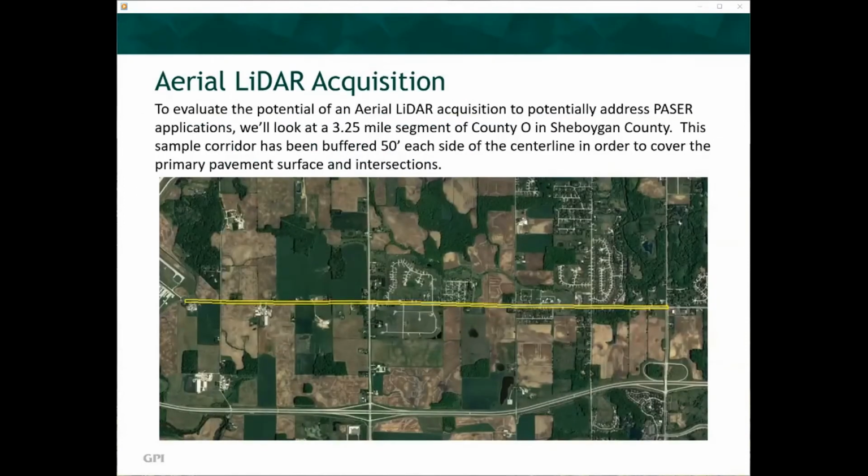Now we'll turn to the aerial and mobile platforms for geospatial acquisition of data to support PASER analysis. Aerial LiDAR can be used for PASER analysis, but the optimal platform is Mobile LiDAR. First, we'll review the sensor and planning for aerial LiDAR.